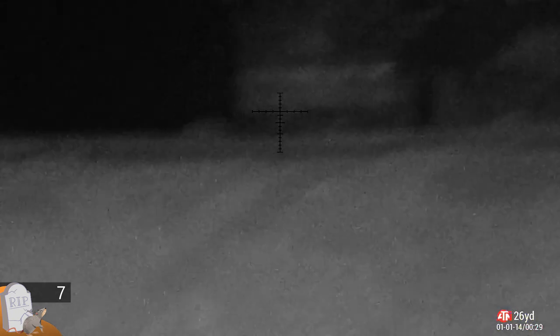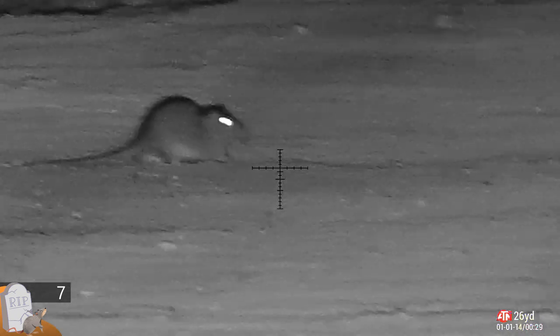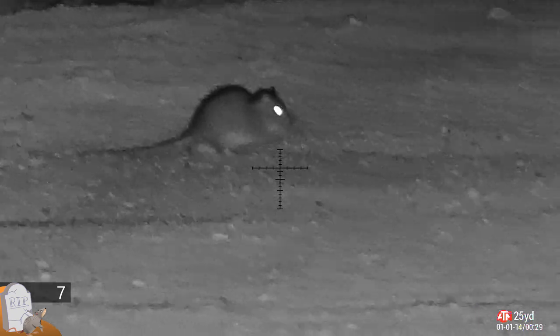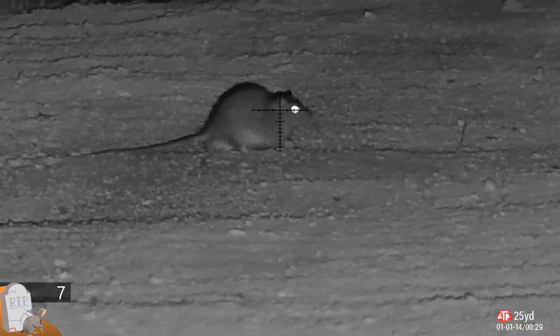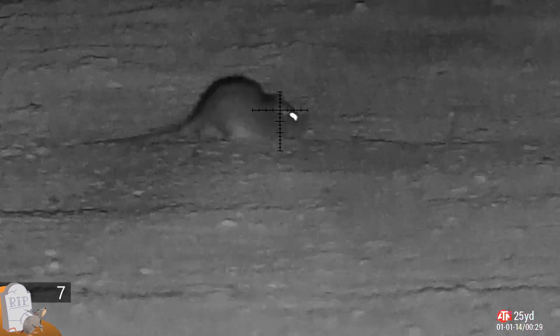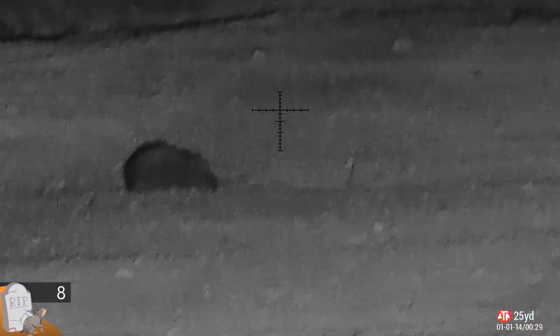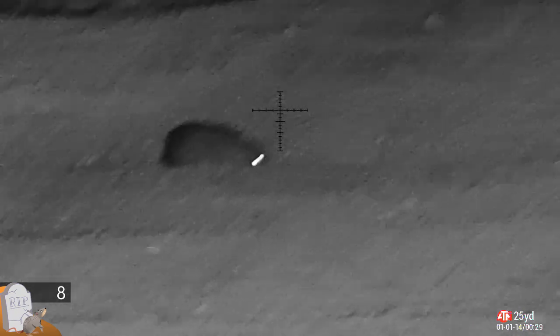This little tow-rag, with this scaly tail, is on the quarry list, and he's going to go. Now, he was perfectly healthy before I came along, helping himself to all the spilled feed, helping himself to all the grain. So there's a 13.43 grain lead pellet, straight to the brain box.